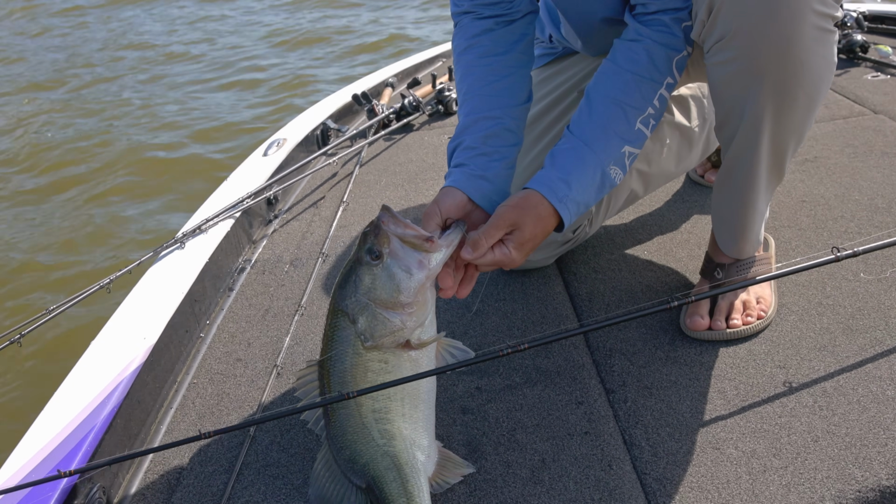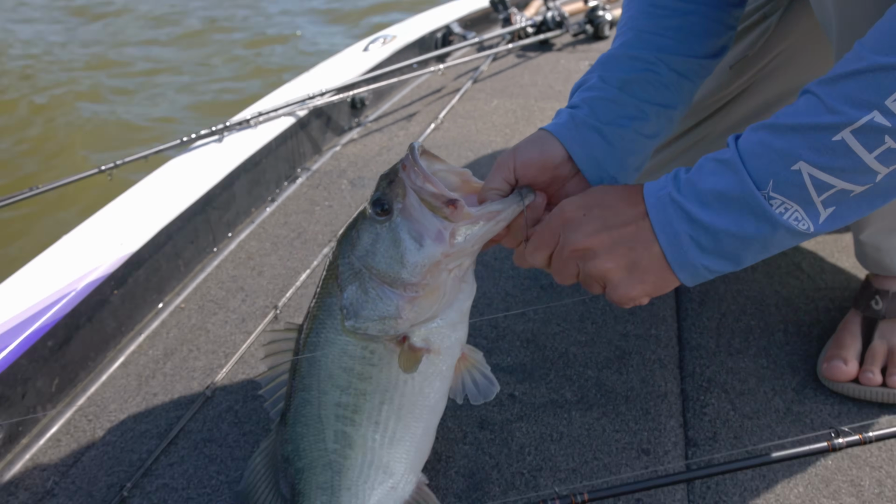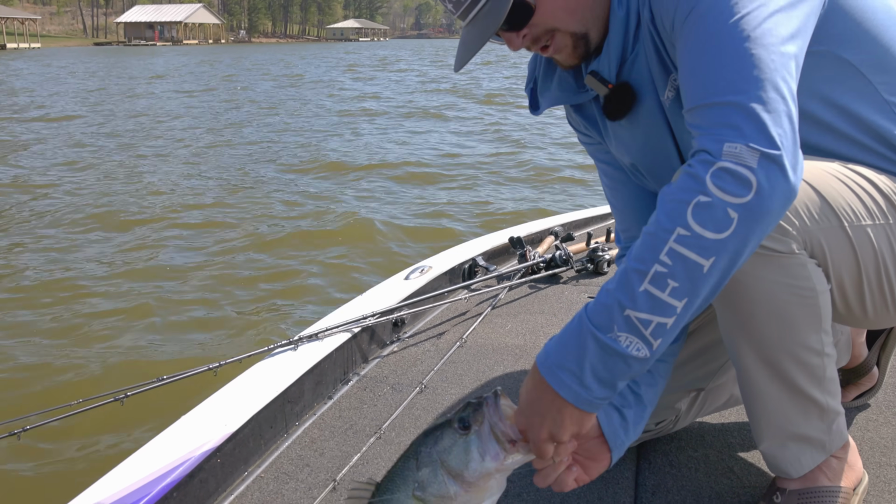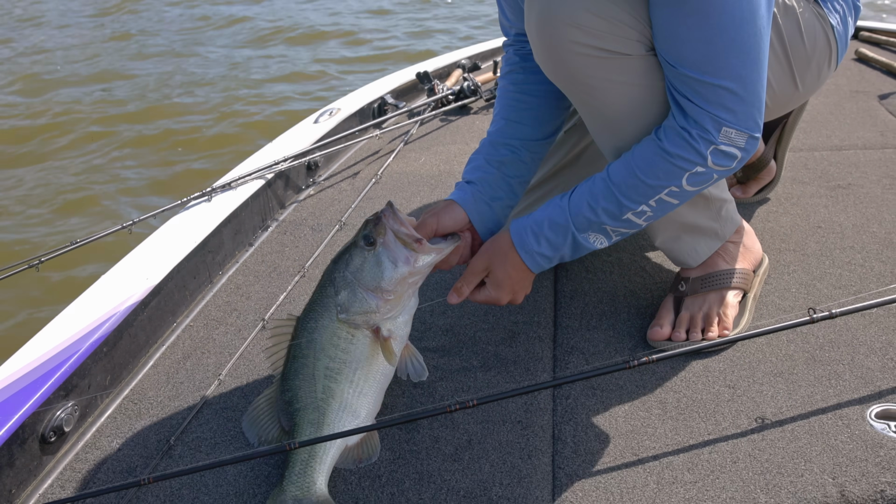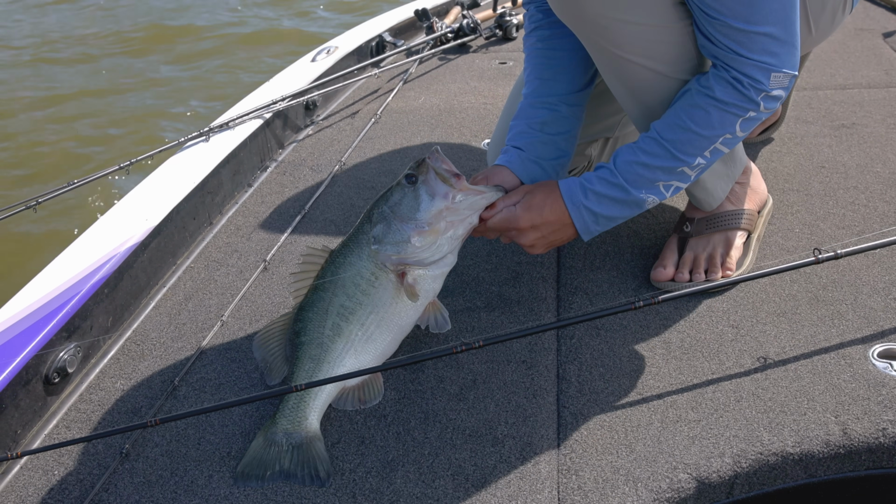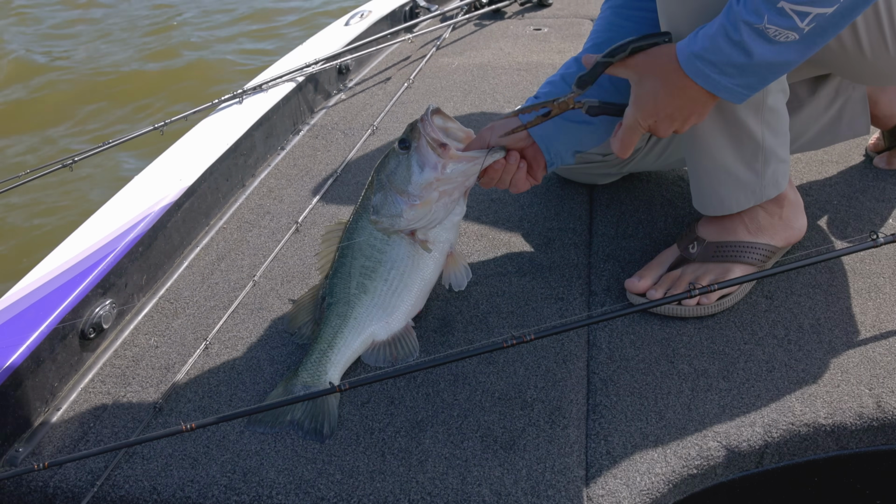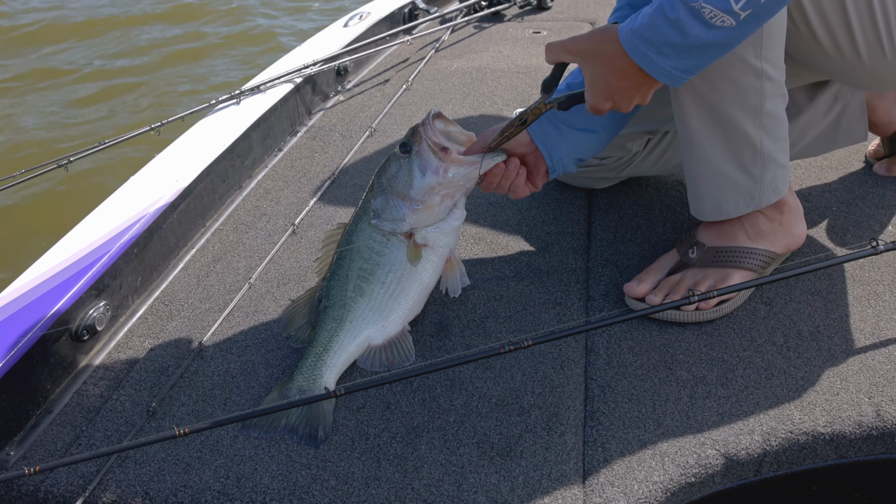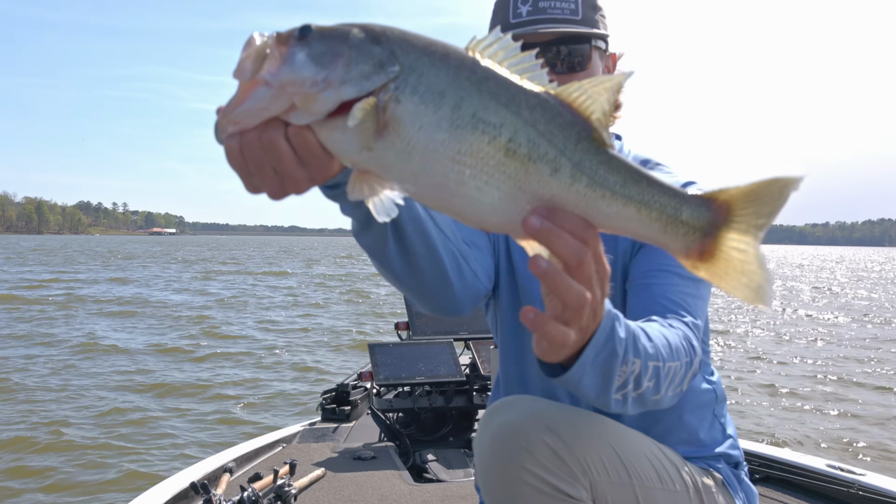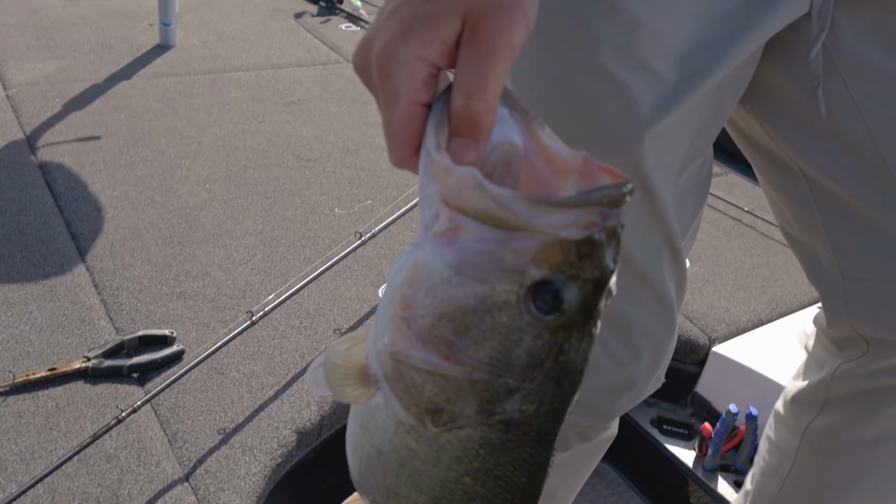Trail car right in the face. Oh, man. This hook gets him so good. Get a pair of pliers, get that thing out. Switched up baits because I ended up breaking off my other Carolina rig. There's another beautiful fish right there. Right there, 3-4 pound guy.